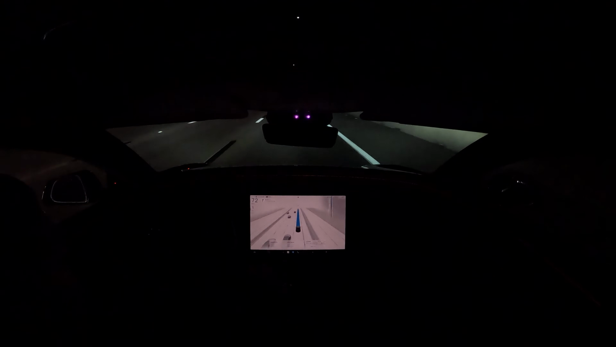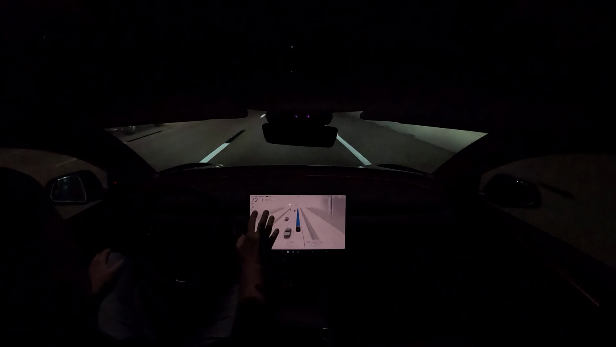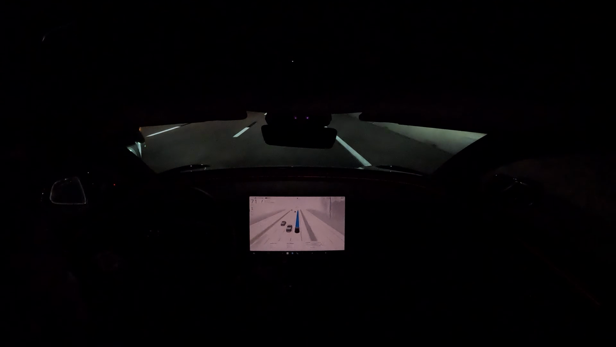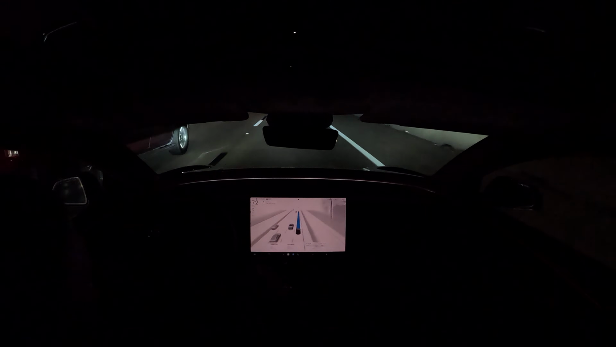Speed limit's dropped down to 70. And I think I've got it, I'll have to check in the settings, I think I've got it maxed out at 75 miles per hour, so it might not go over that. Which, hey, I think I'm just cool with that. If I want to drive fast, I'd really rather have the wheel anyway.